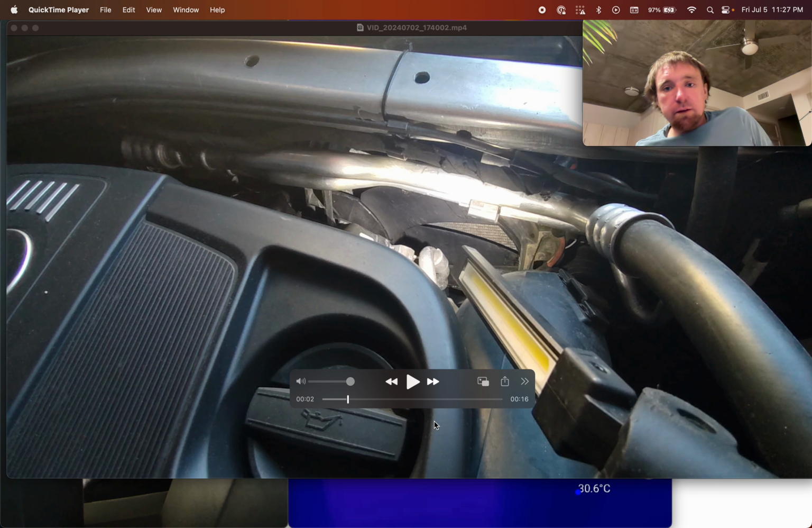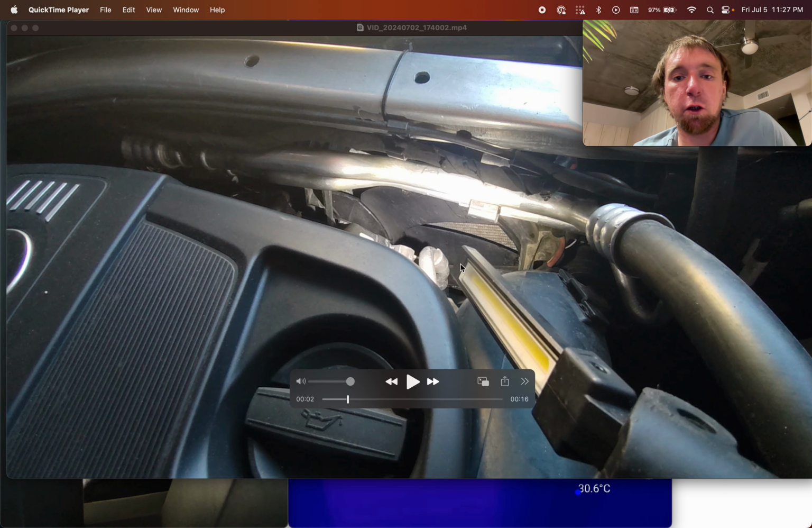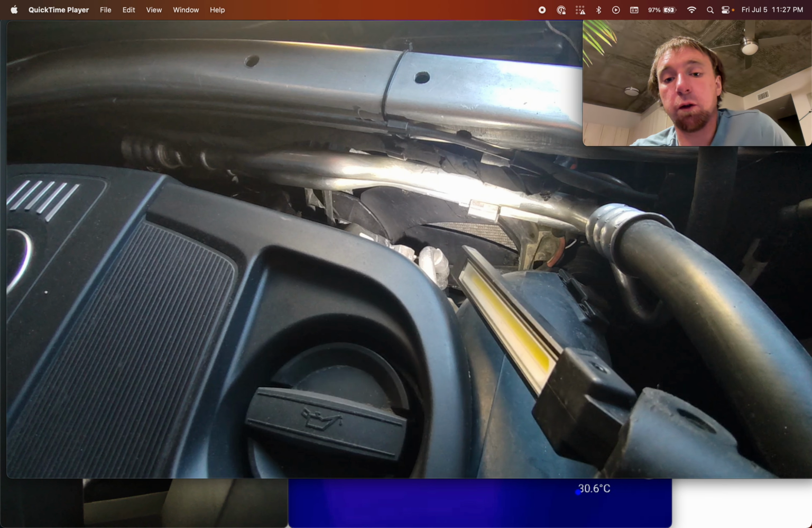I had the following issue on my BMW N57 engine. It seemed to be running quite hot, and I tried to figure out why that is. What I want to try to measure here is whether the radiator is actually clogged, and also whether there's any coolant going there. Yeah, so that's what I was trying to figure out.